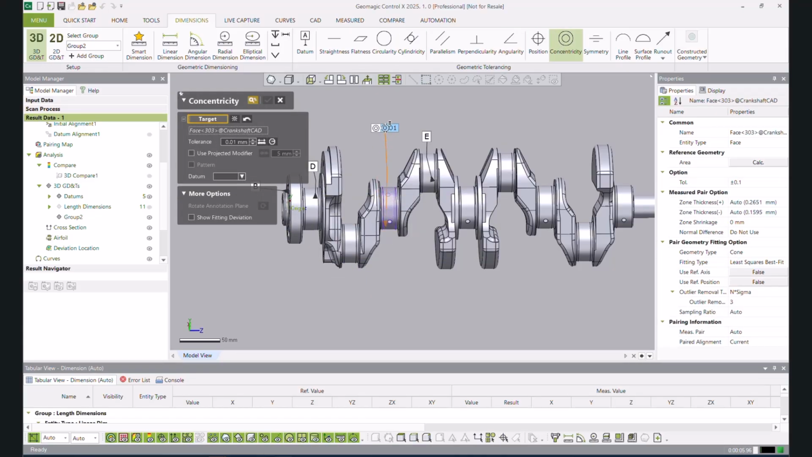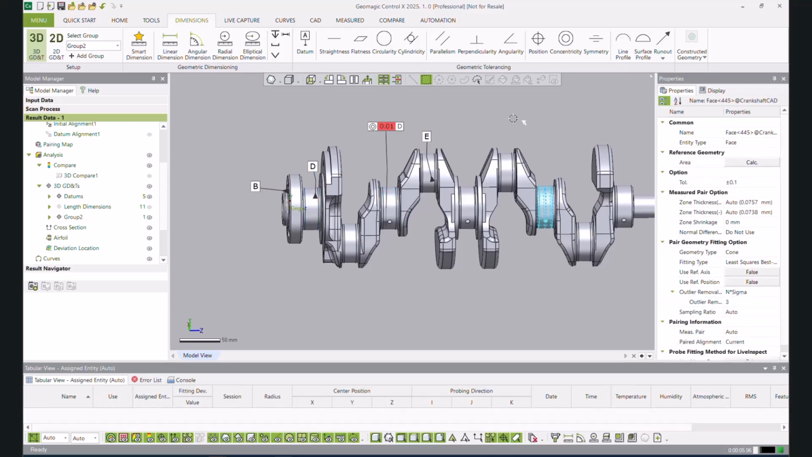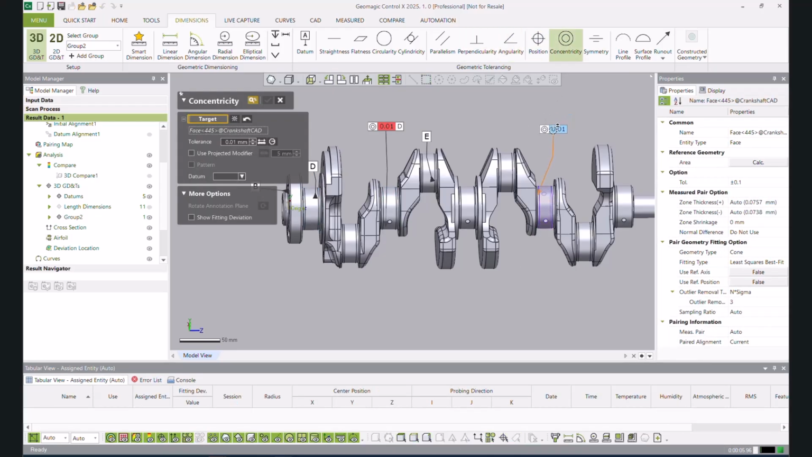Let's grab this one, and we're going to constrain it to our datum, which is going to be datum D. Grab this one as well, same thing, datum D.